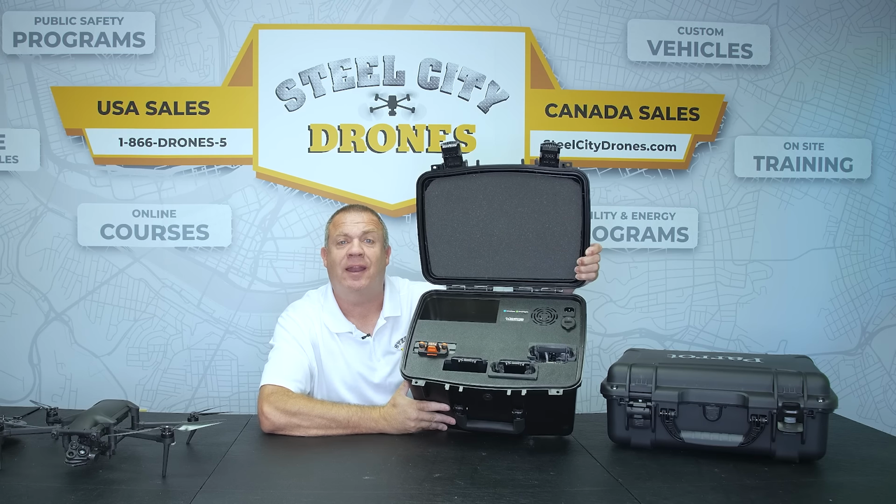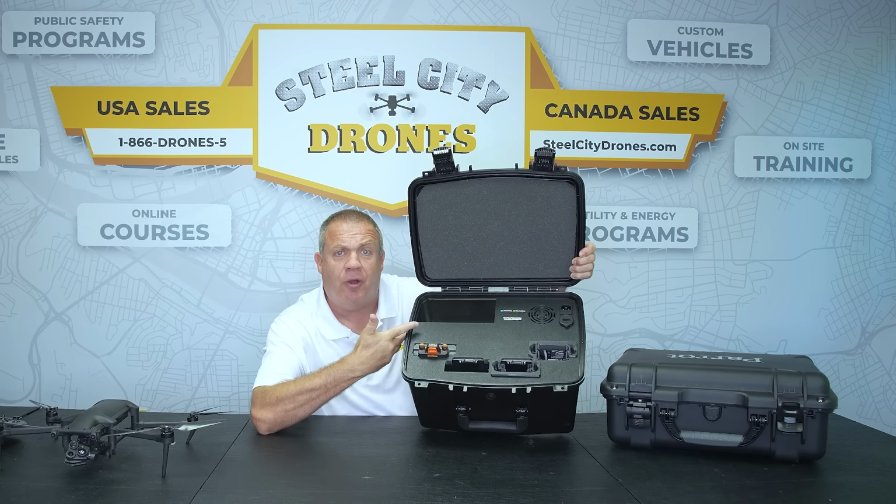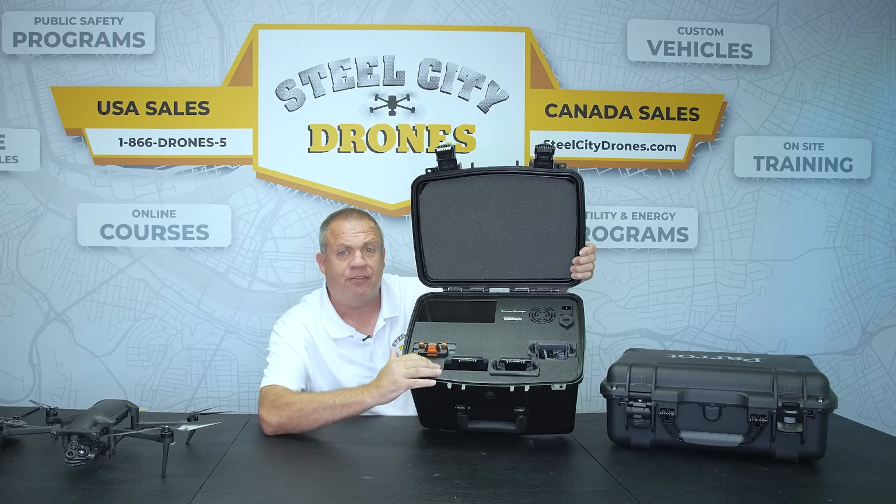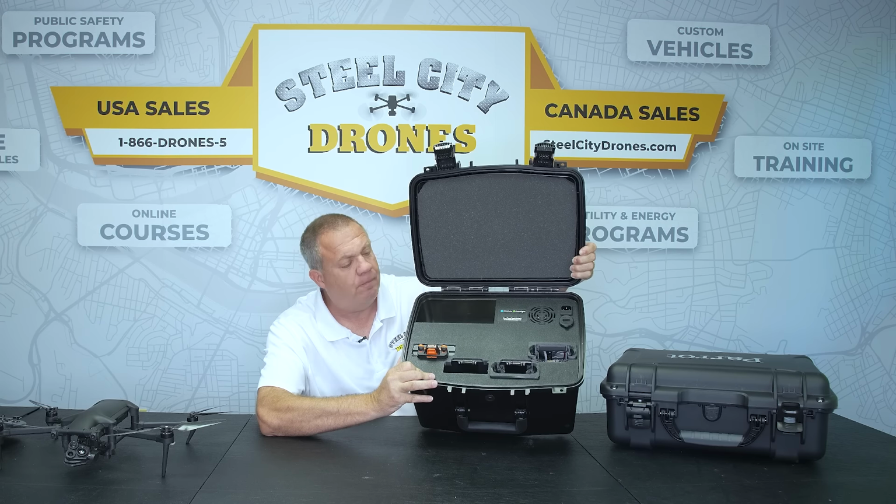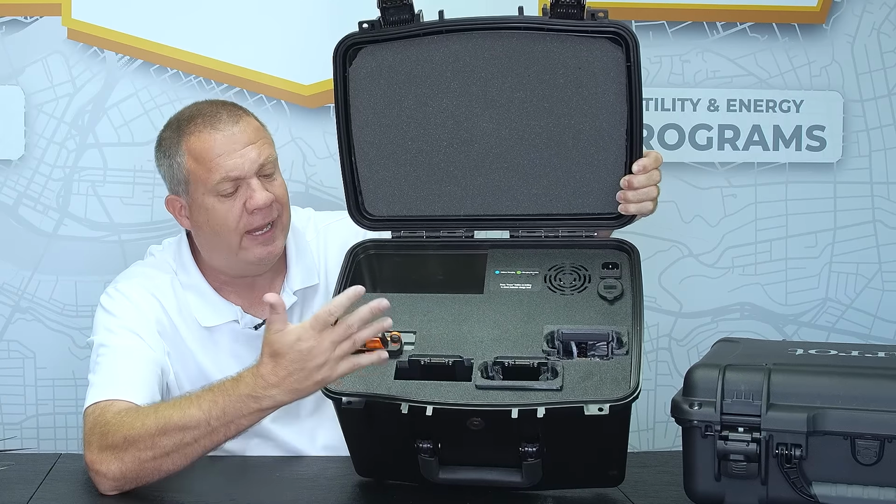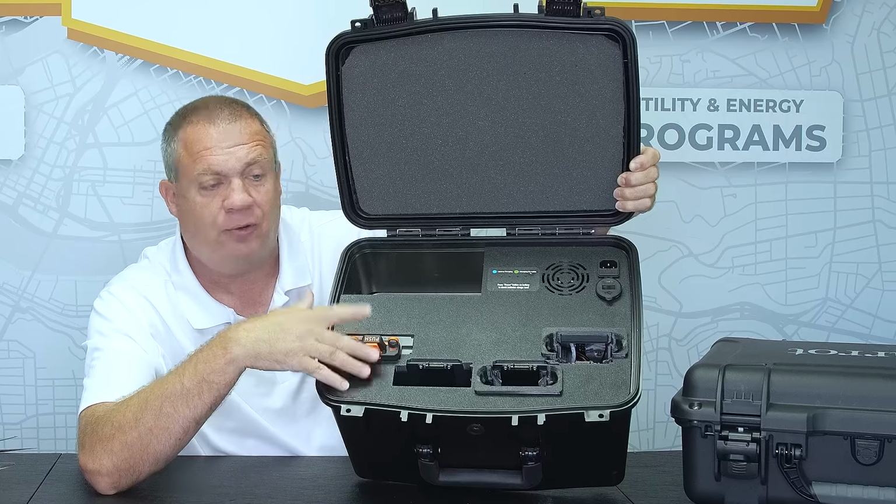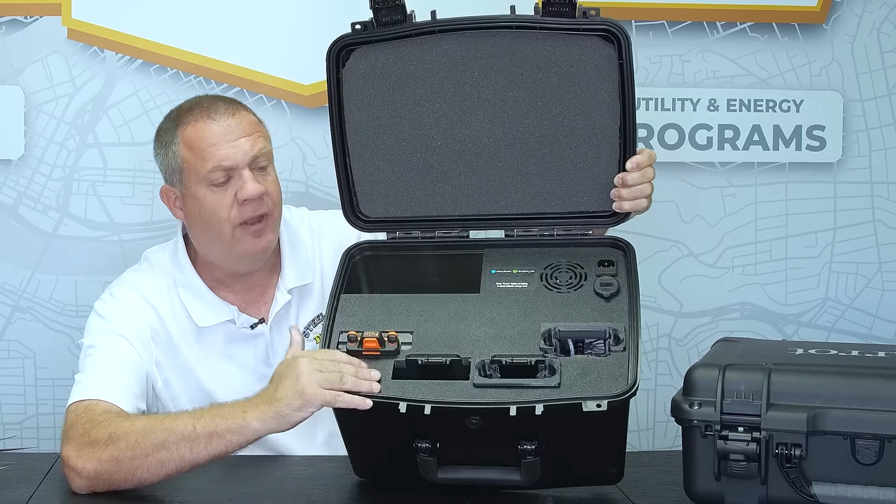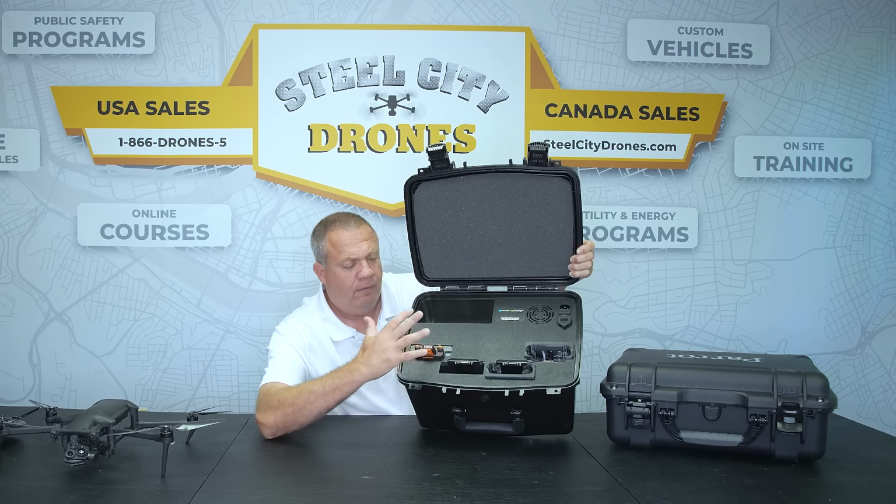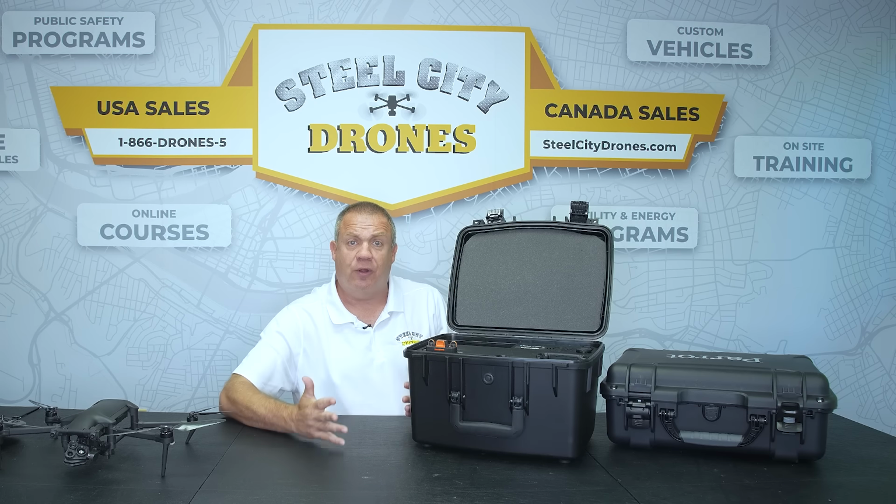Next up, we're going to talk about optional accessories. We're very happy to see Colorado Battery Chargers partner up with Parrot to offer this aftermarket battery charging station. This is where we have up to 4 different batteries, and it can charge both the larger batteries and the small batteries in any combination. It has an adapter for the smaller battery, and we can now charge the larger batteries in a very reasonable time.